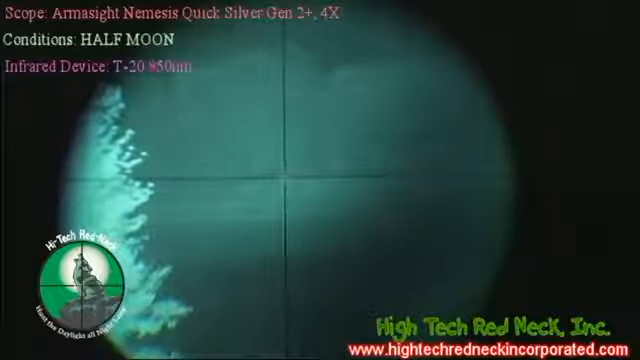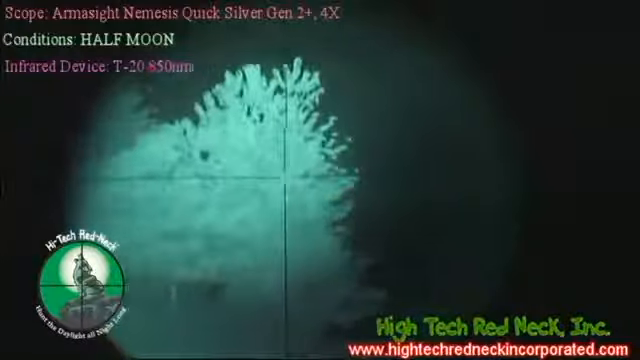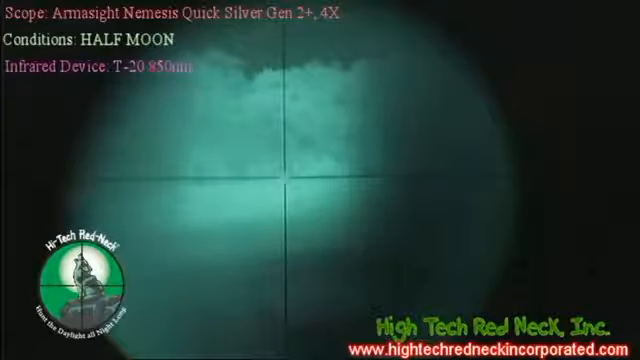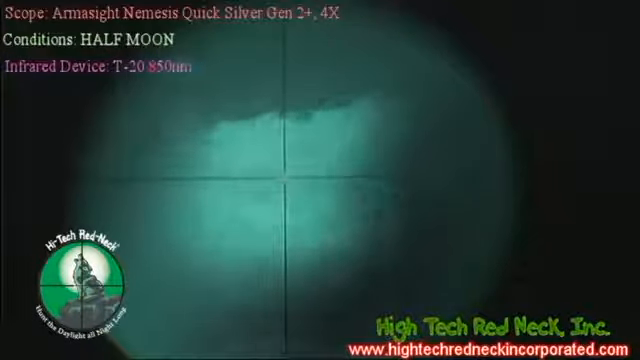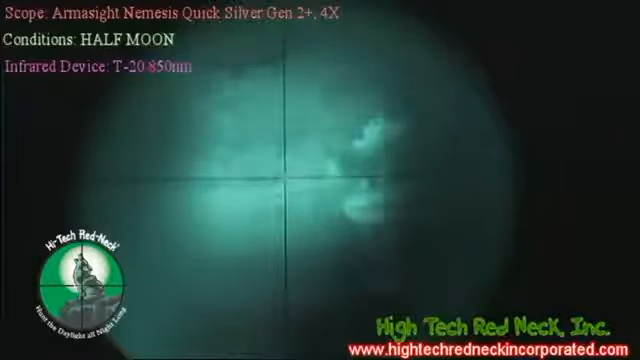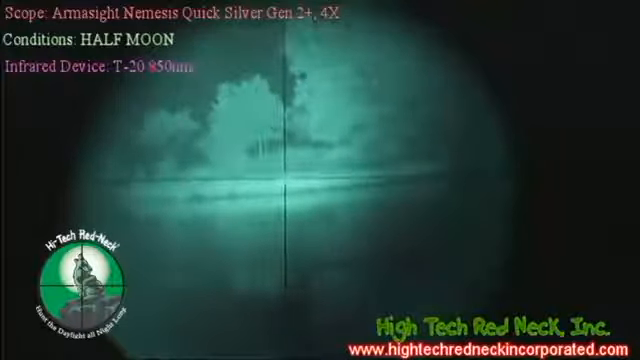That tree line is probably 400 yards over there. And we can zoom this T-20 way down if you want. Give you an idea. That looked like a moth or something there. And this is the Nemesis. I think you'll like it.